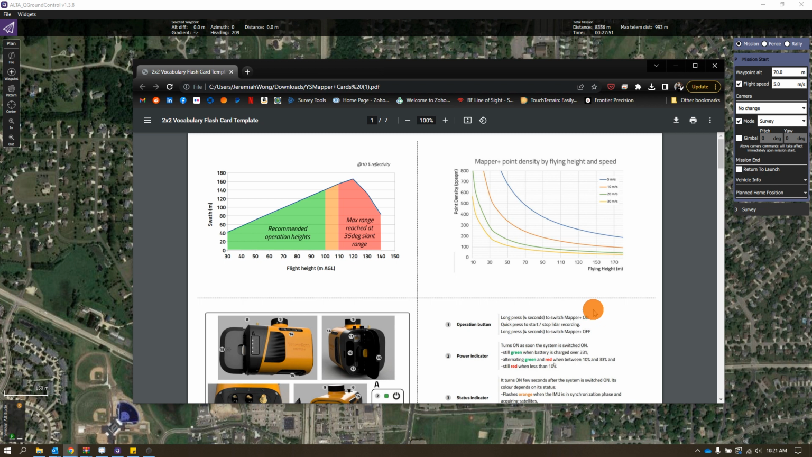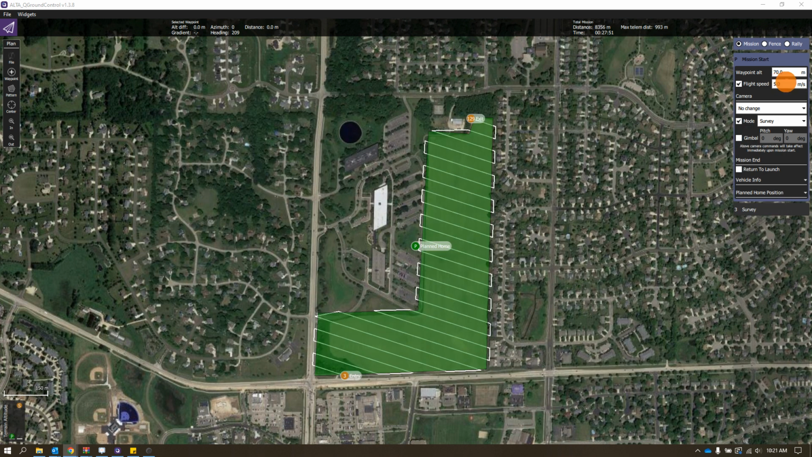In terms of our flight speed, we'll go over here again into the point density and speed. So let's say we're going to be flying at the 60 meters, which is right here, and I'm going to be flying at 5 meters a second. If we go up, we'll see right here that our points per square meter density is going to be about 550 flying at 5 meters a second. So I'll be happy with that, and that's what I choose to do. So I'm going to make sure right here to set my flight speed to 5 meters a second.